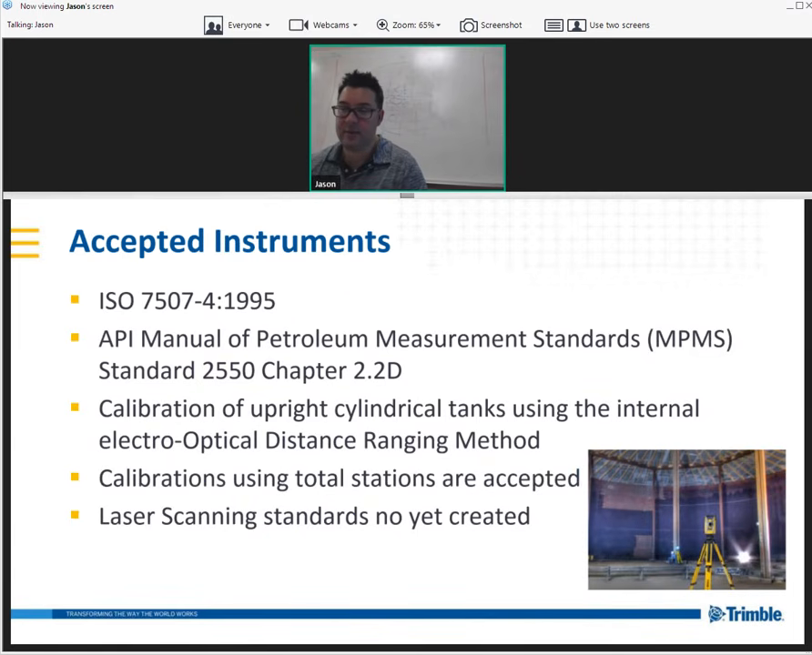So these are just a little bit of the standards on inspection. There's the ISO 7507. For volumes, sorry, these are volumes. For the API, it's the Manual of Petroleum Measurement Standards. This is chapter 2.2D that's covering that. This is the optical instrument ranging method, basically total stations.